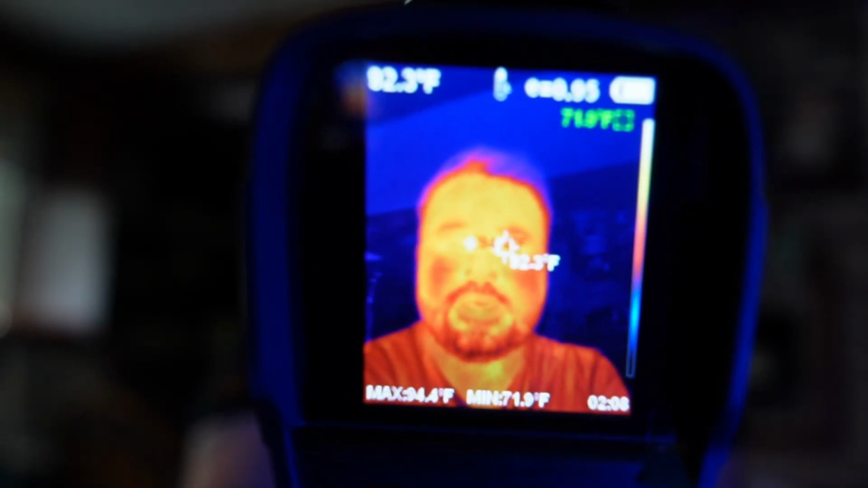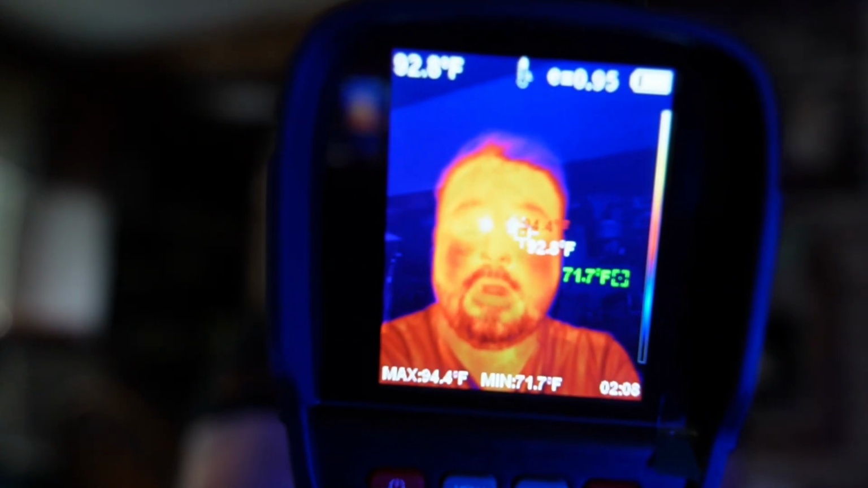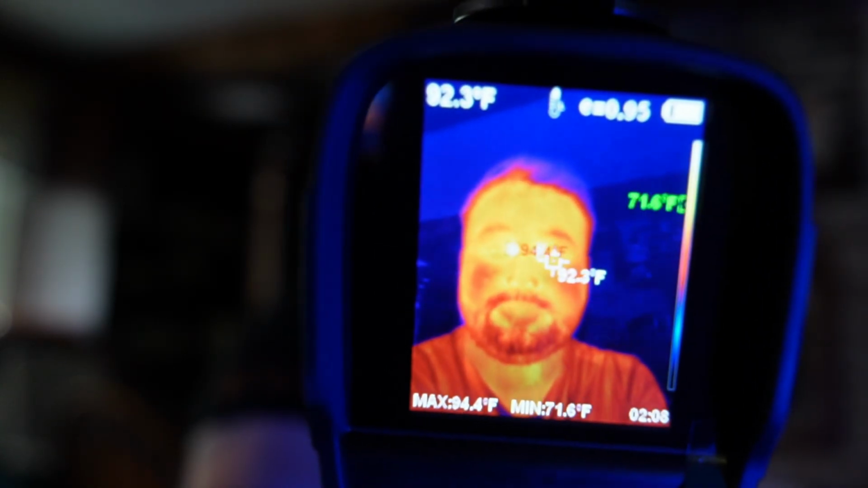Let's get that in vision. So you can see it's just a plain video, or you can see just pure temperatures, right? And it's auto telling you where the hottest spot is, where the center point is, hottest and lowest point, but you can see just how that works. Now, I like to be somewhere right in the middle, somewhere right around here, and that really does help.